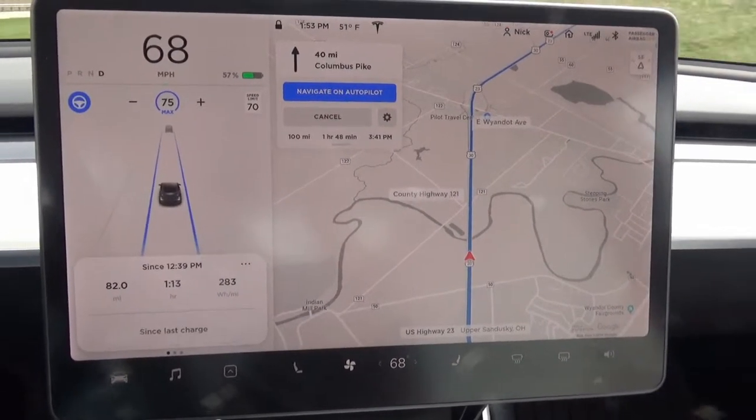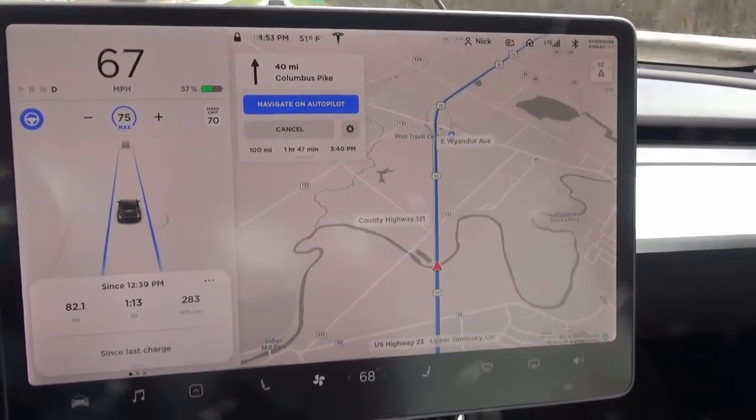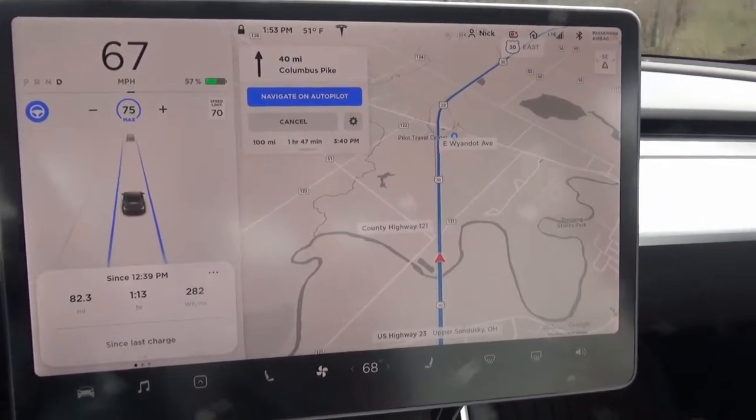I got about 100 miles left, so it's going to be just under 2 hours to get the rest of the way home. Still on track, and I'm not losing any time whatsoever from what I expected.